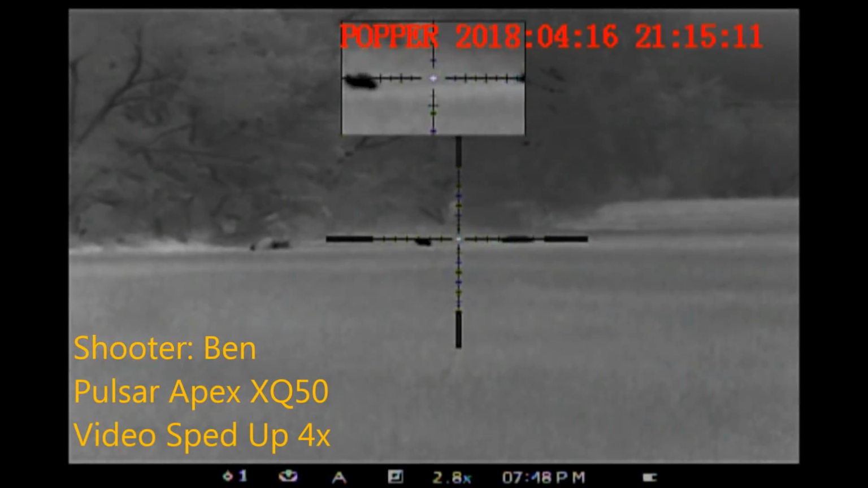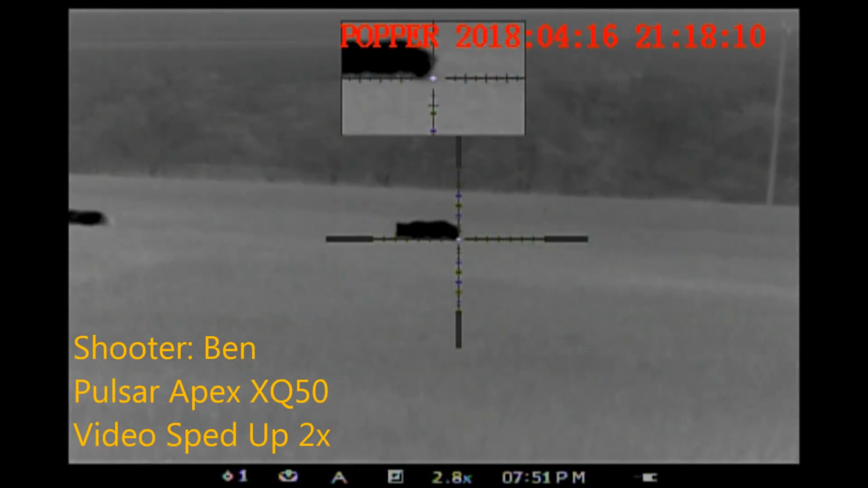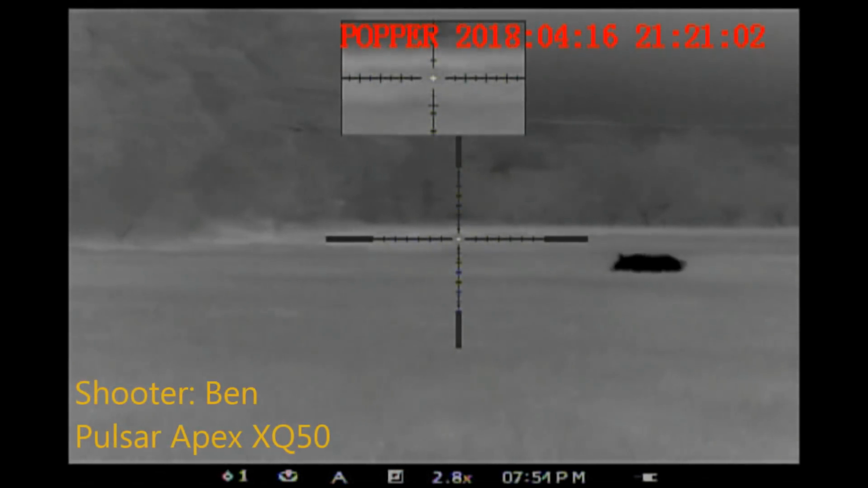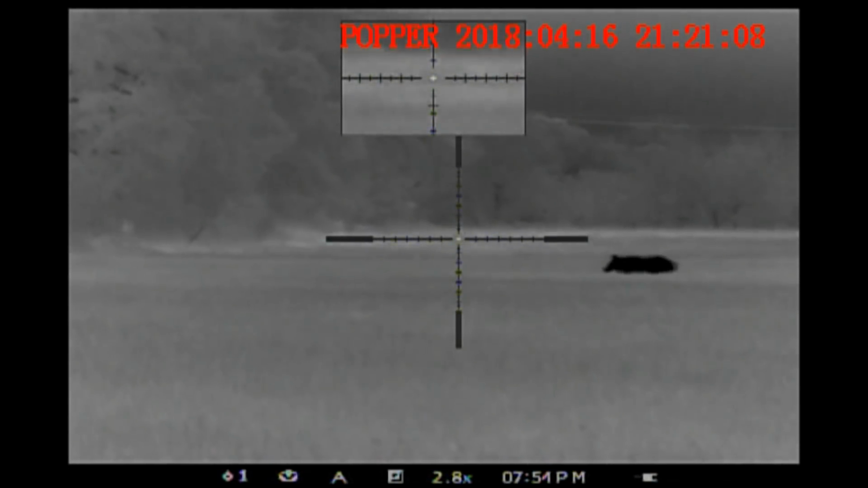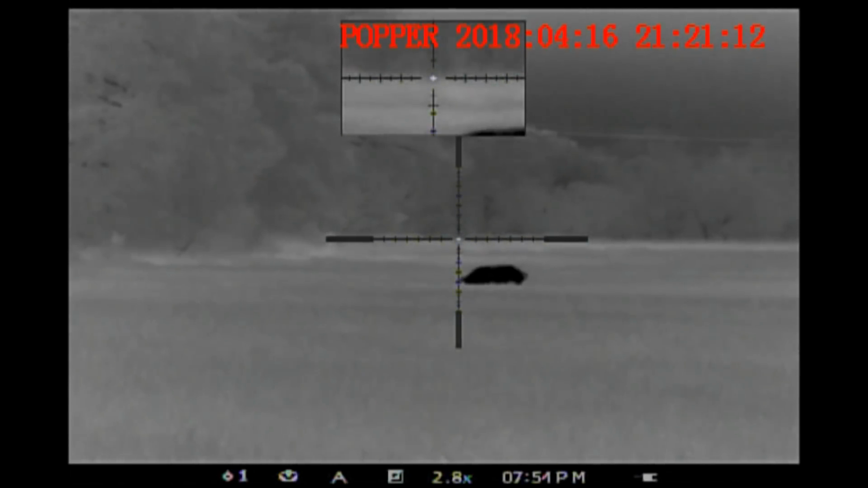Here's a view from Ben's rifle. I've sped things up quite a bit. The hogs circle around us, moving into the tree line that's off to the left from this view. We circle out into the field to try to come in behind the last couple hogs. And at this point on my rifle, I'm scanning the tree line looking for the hogs that have gone into the woods. There's one that I'm watching.